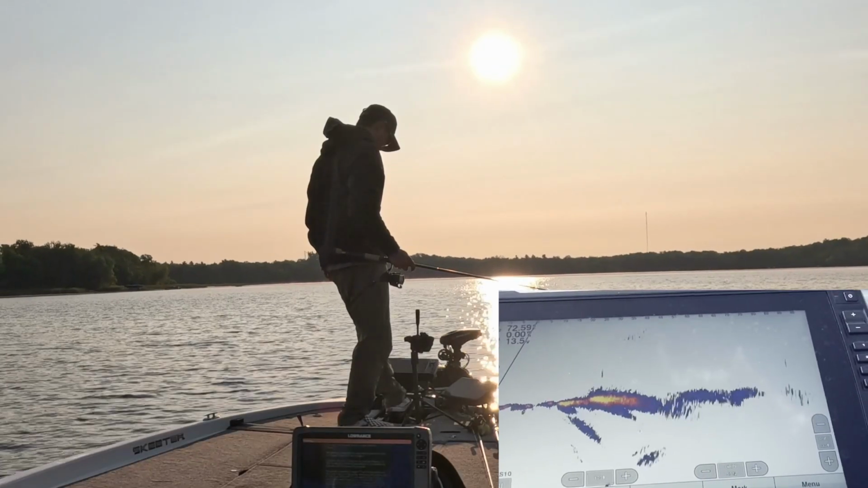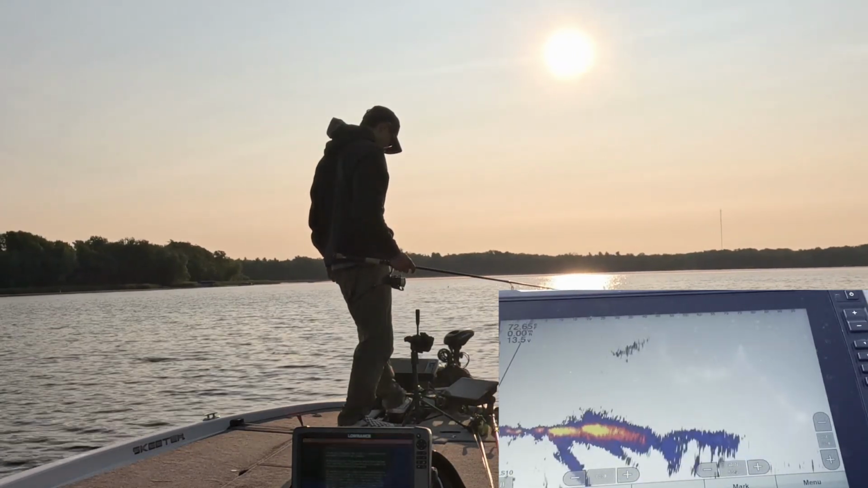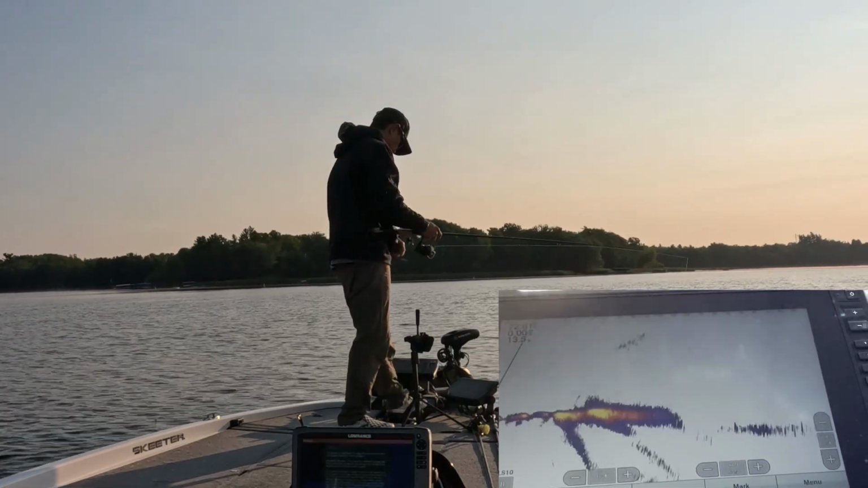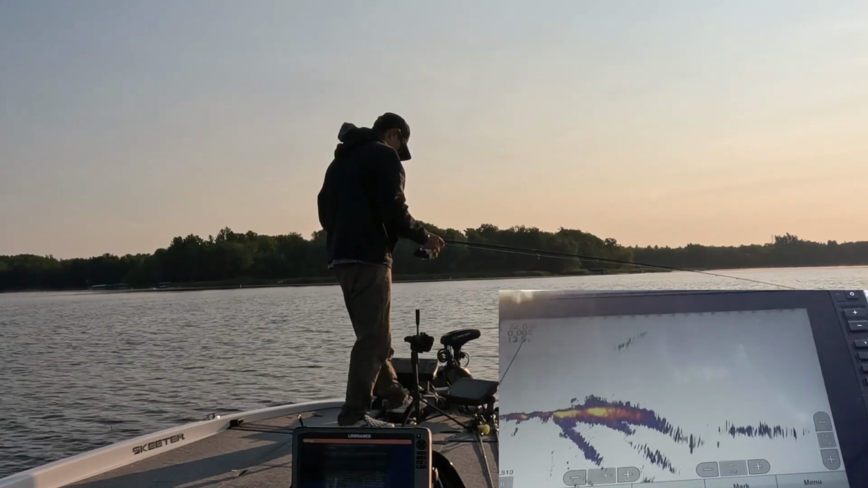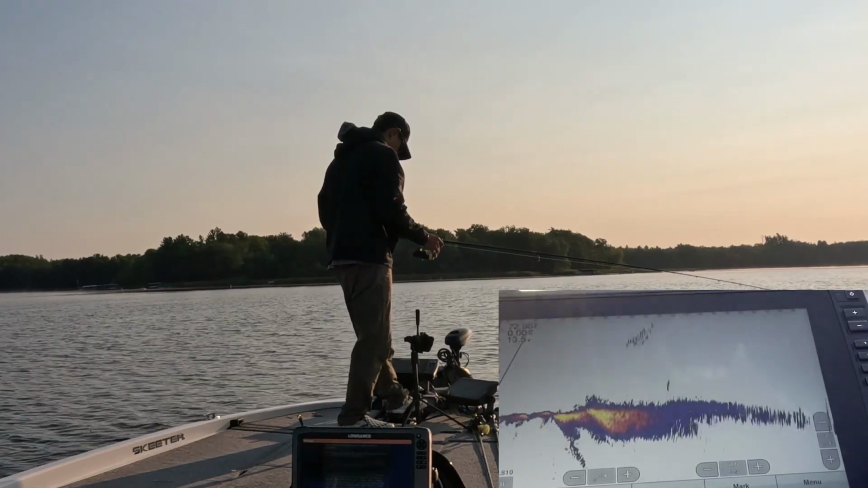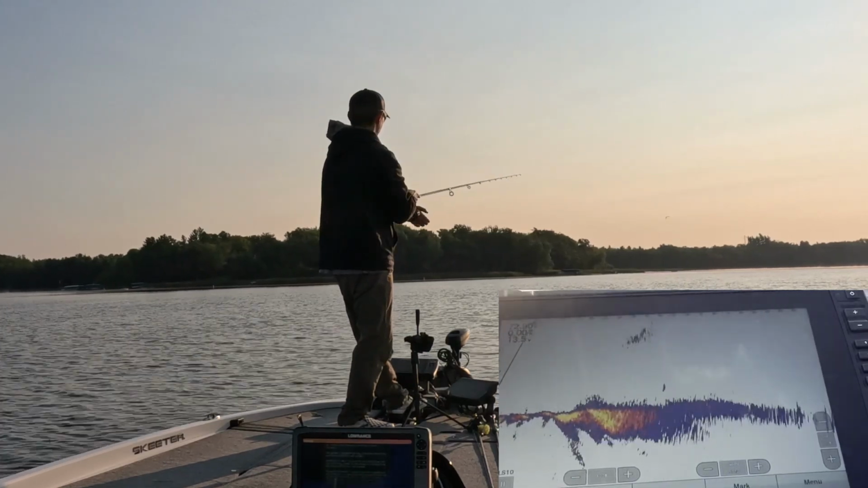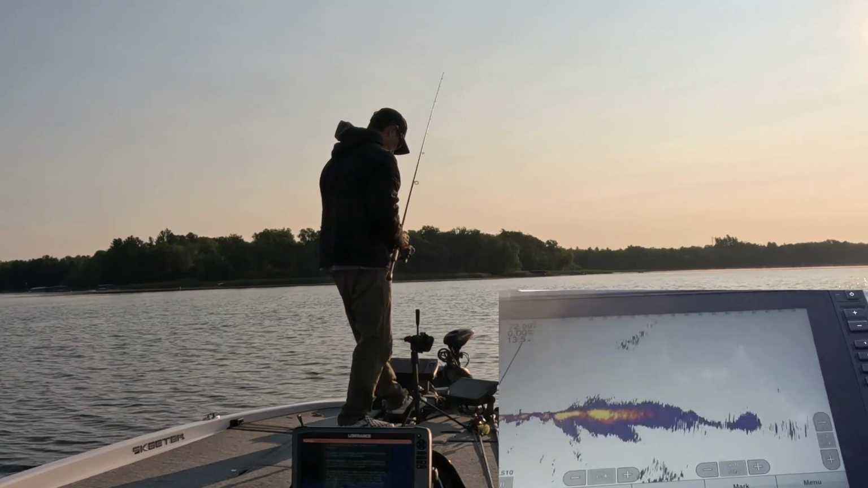So I got a couple fish. Where'd they go? We got a couple suspended out here. There's one sitting at the bottom. There's another one. Oh gosh, they're all over the place. There's one right there at 45 feet. I'm trying to catch him. Don't see my bait. Might have to adjust my gain.